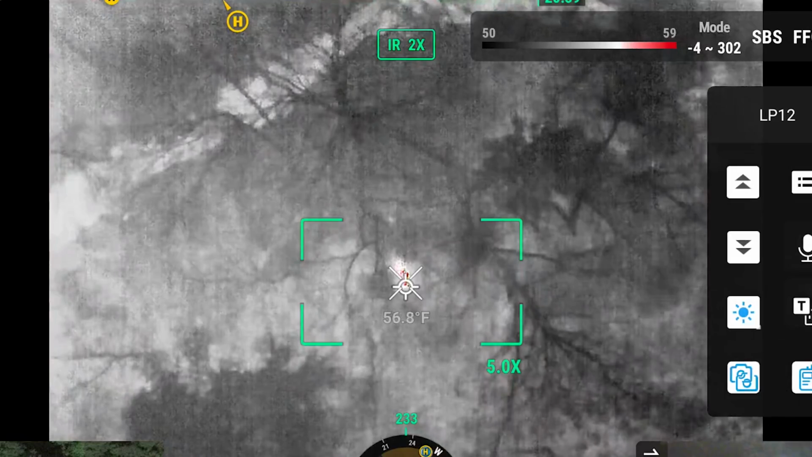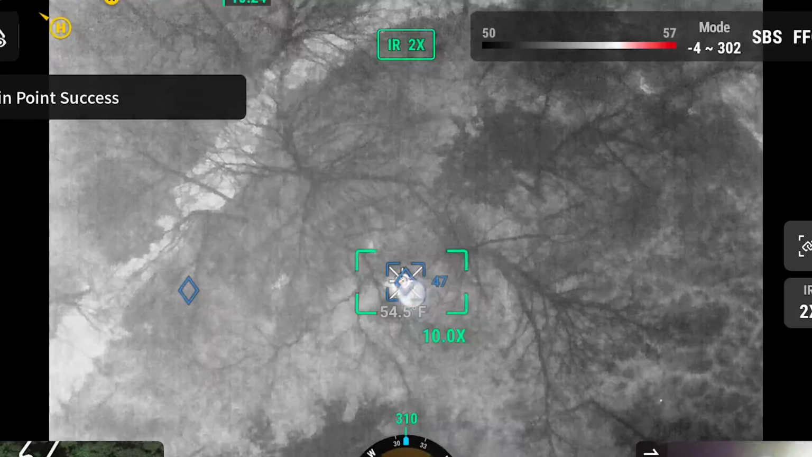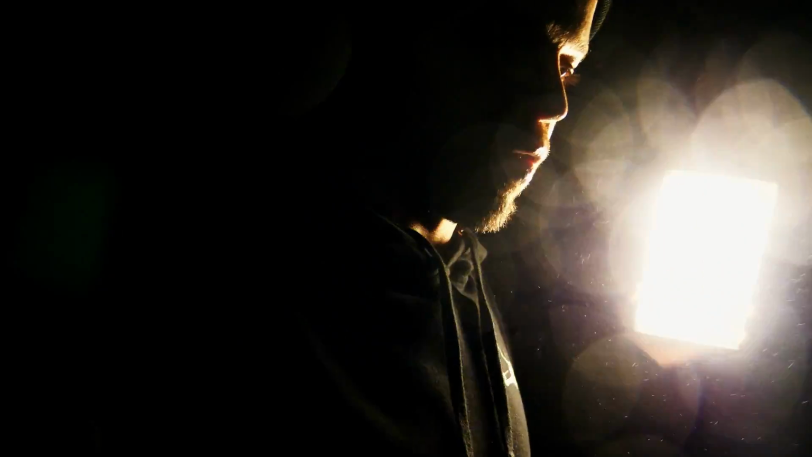All right, guys, so we have a unique situation here. I'm just using the thermal, pinpointed one that looked like a buck laid over, and I'm pretty confident. I don't want to say for sure that it is, but man, we're gonna go in and see if we can recover, get our hands on this buck. Pretty excited for these guys, and it's a new one for me.